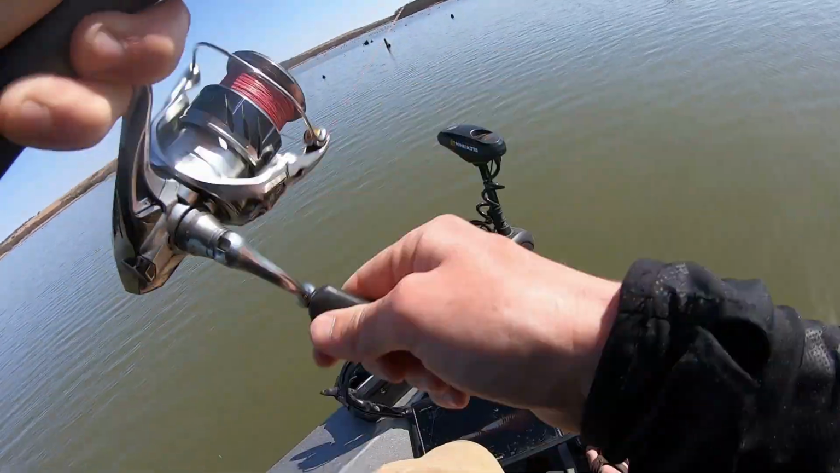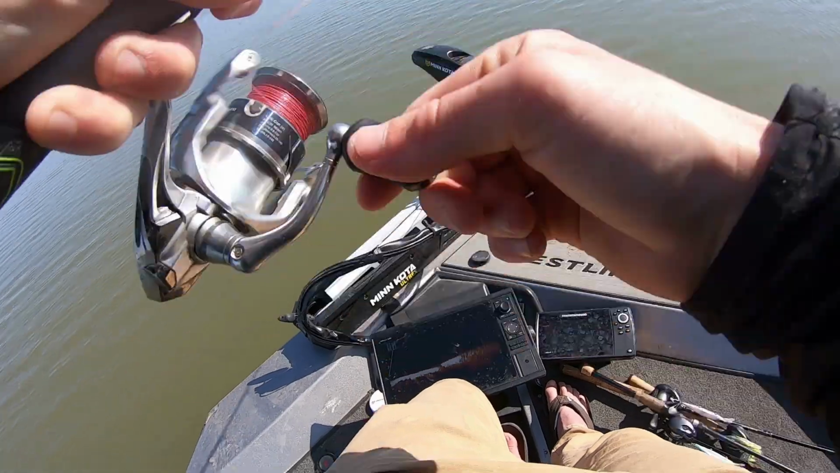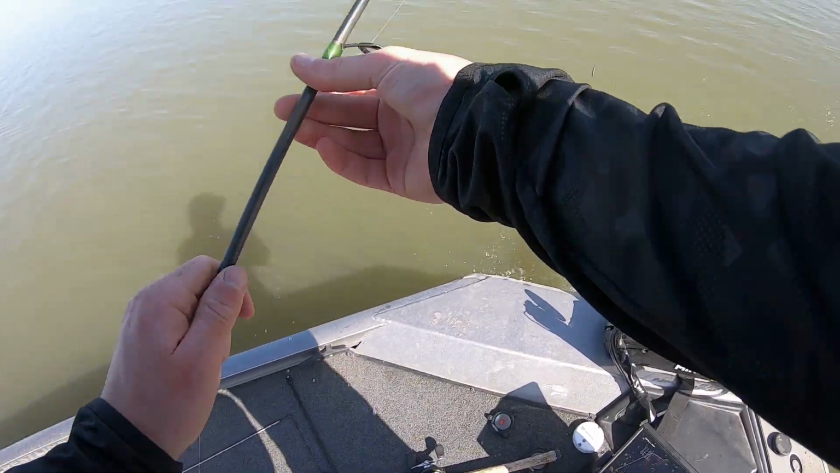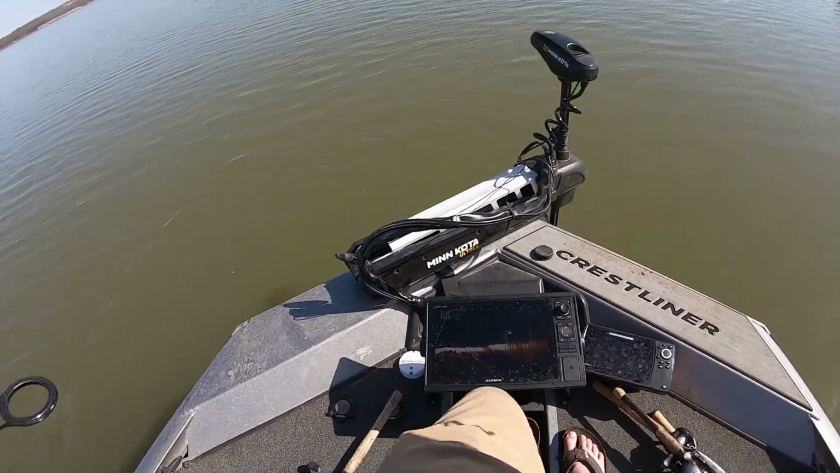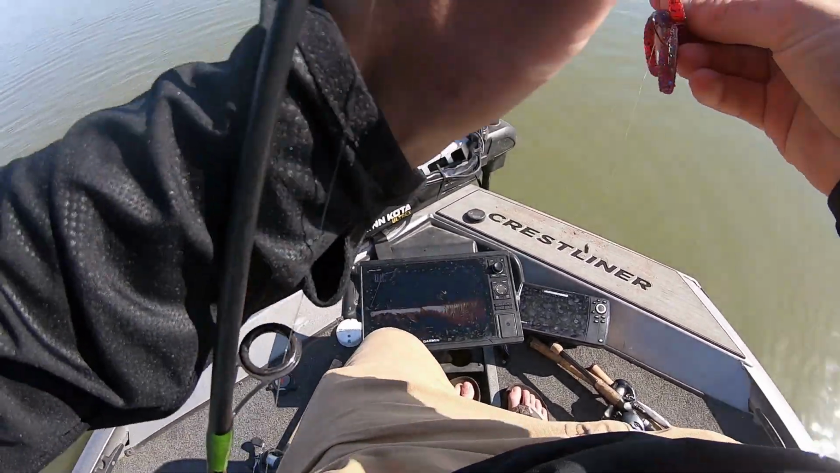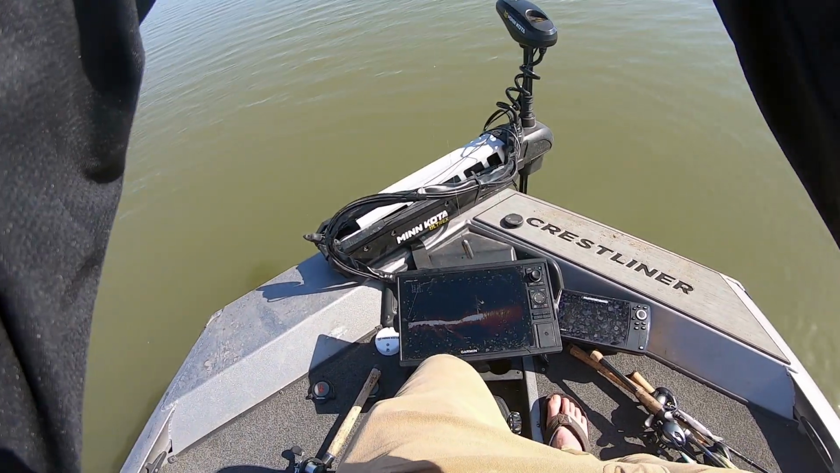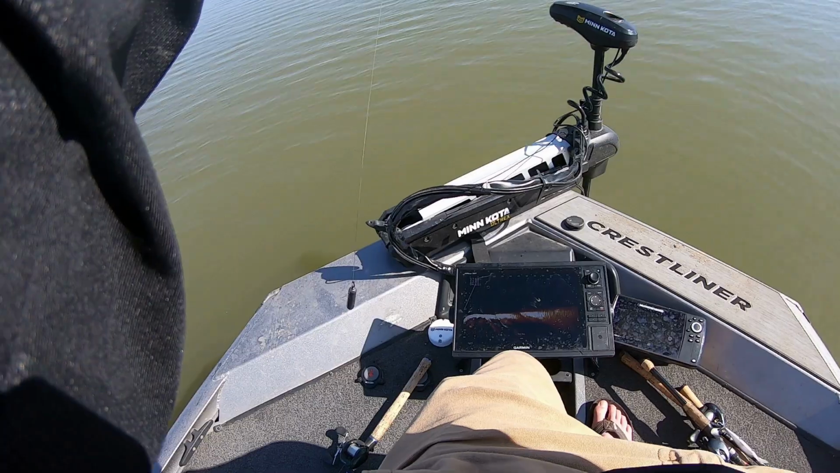Got him. The little guy. Freaking 9-incher instead of a 9-pounder. That guy better get out of here. He's gonna get eaten. Where the bigs live.